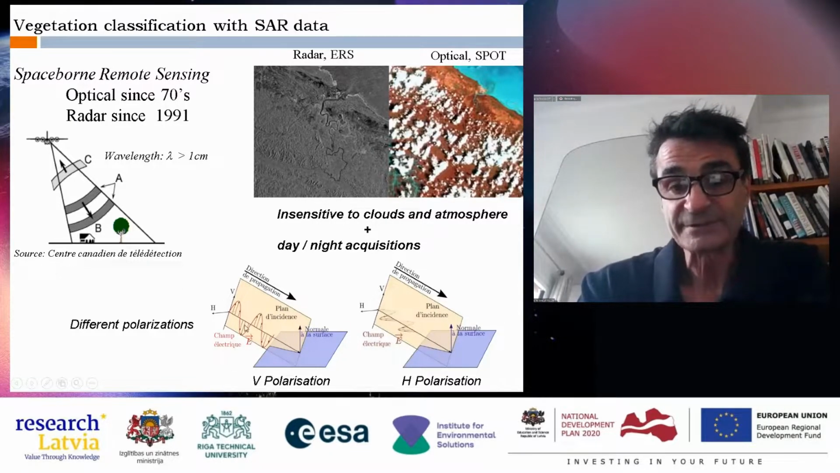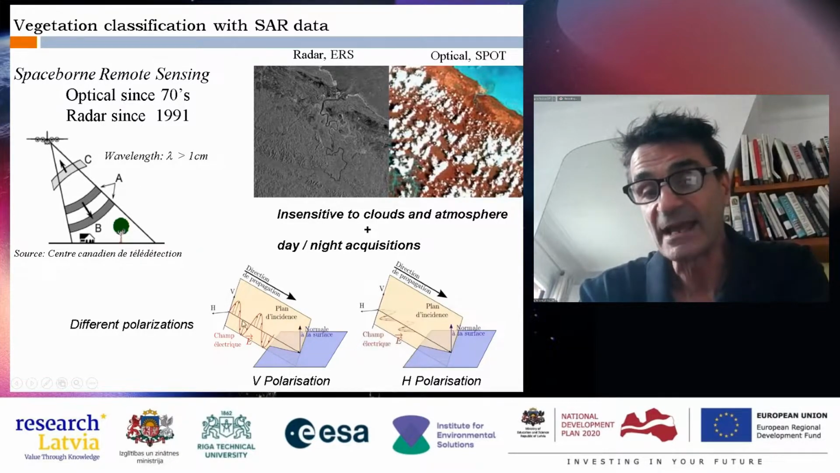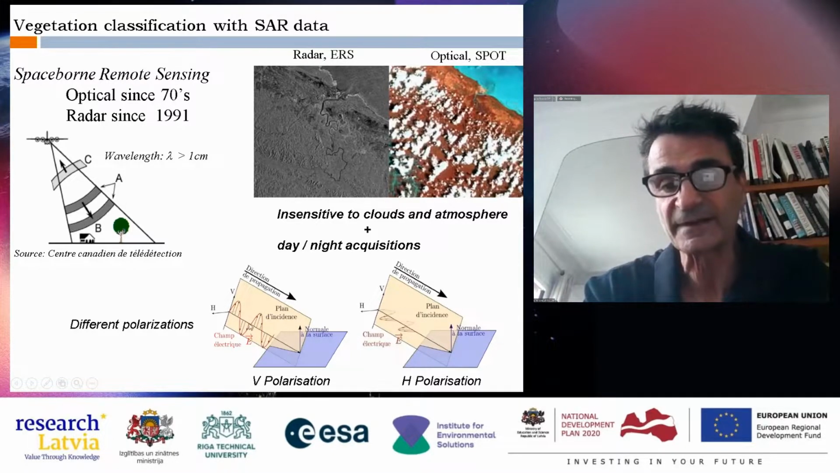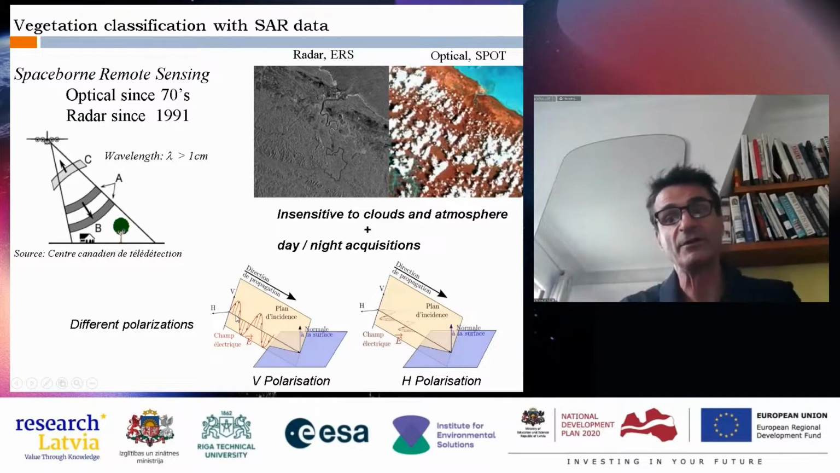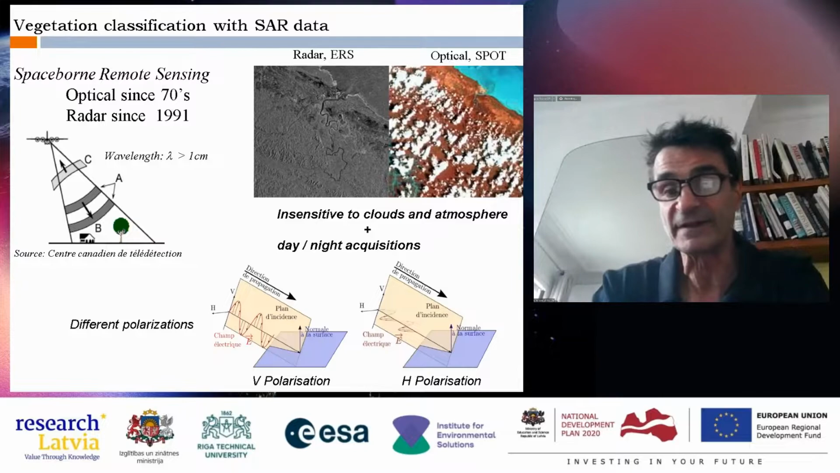The polarization corresponds to the orientation of the electric vector, which is always orthogonal to the magnetic vector. An electromagnetic wave is composed of both an electric and a magnetic vector.